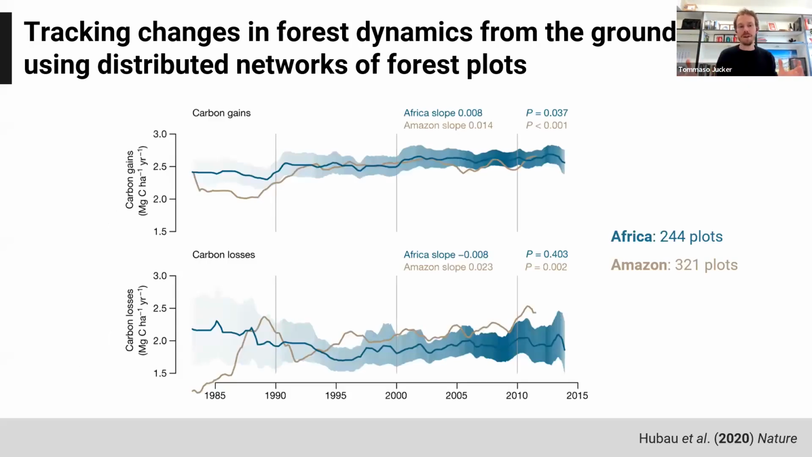So we have various examples globally of places where people have compiled big networks of forest plots to try to build these temporal and spatial pictures of how these ecosystems are responding. This is just one example from the forest plot network using data from both Africa and the Amazon.